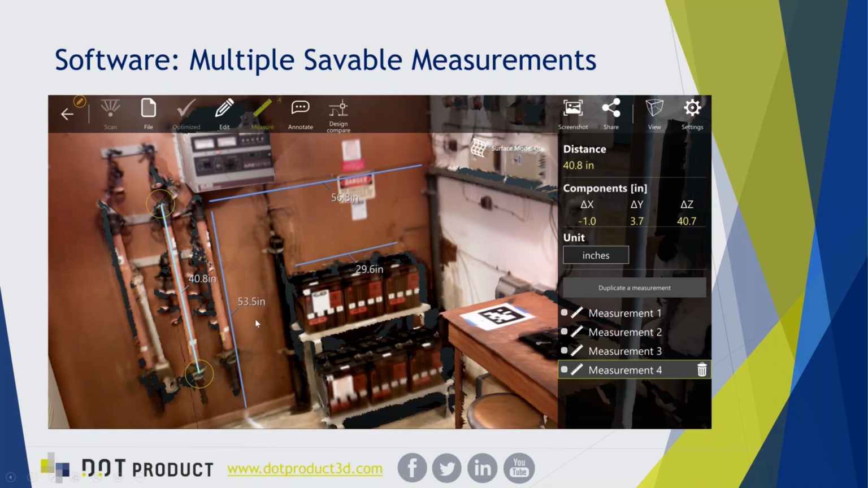Next, we're really excited to be adding multiple savable measurements to Dot3D. As Tom demonstrated the measurement functionality earlier, currently you can make as many measurements as you want, but you're only visualizing a single measurement at a time. This is essentially tying the measurement functionality to the annotation functionality, where you can add as many measurements as you want and save them directly into that DotProduct DP file format. So as you share this data with third parties, they can actually see all the measurements that you made. This is something that's been requested quite often, and we're excited to be adding it in an update coming soon.